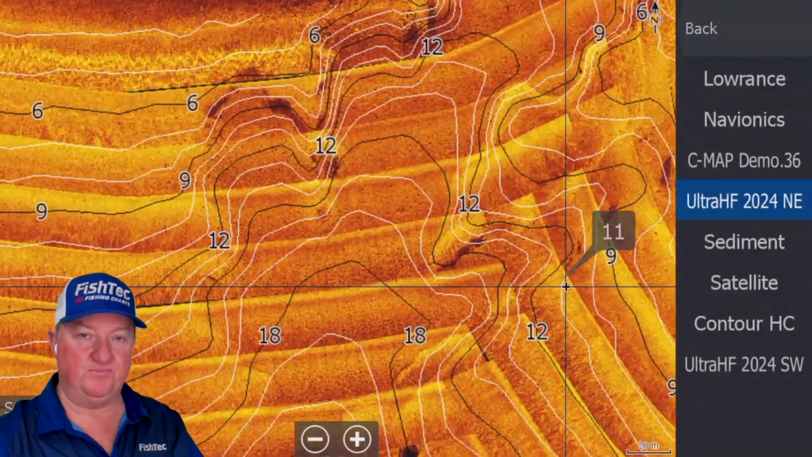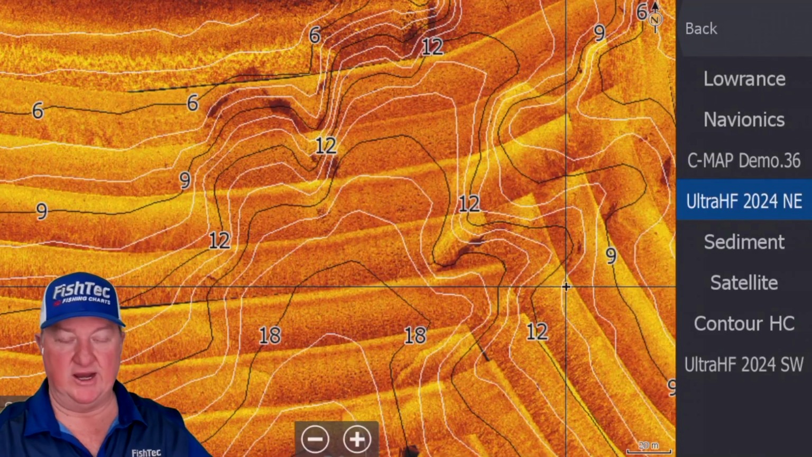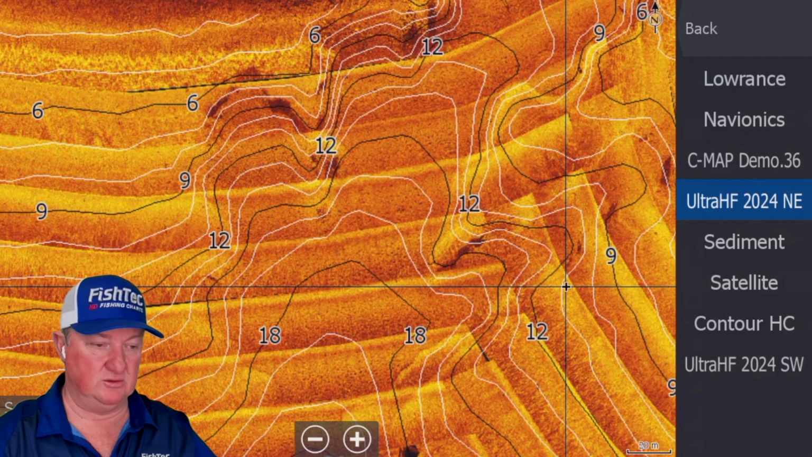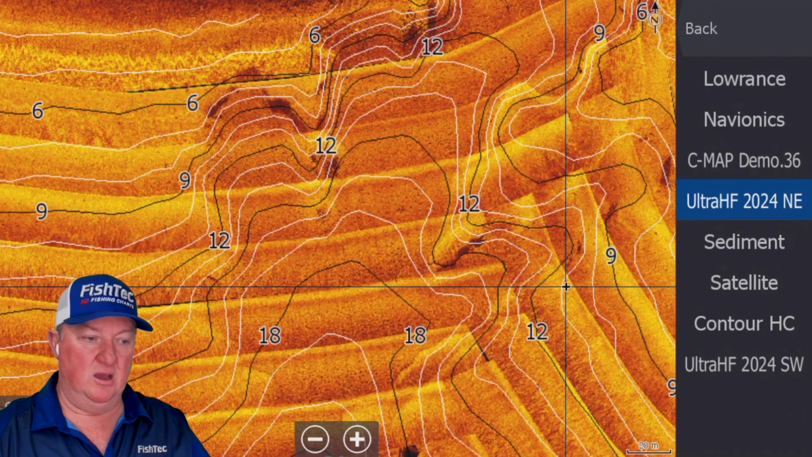While I'm here, I want to talk about this shallow water HD concept that I've been promoting a lot on social media. I want my contours to be as accurate as possible.